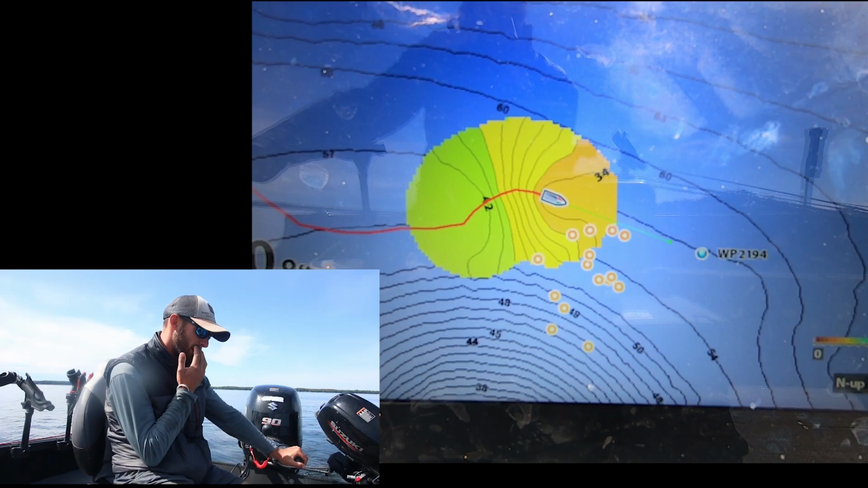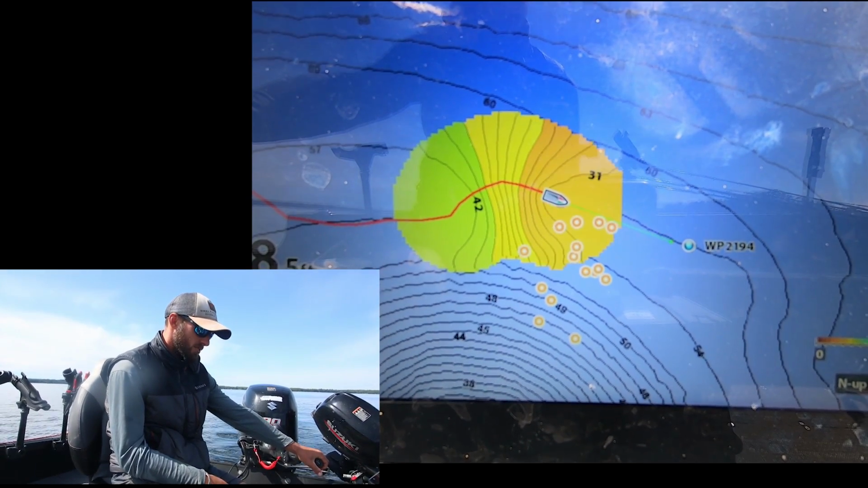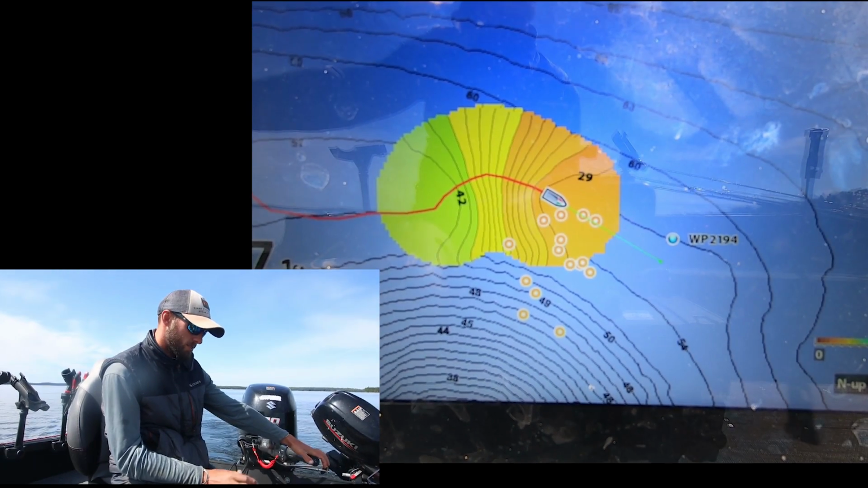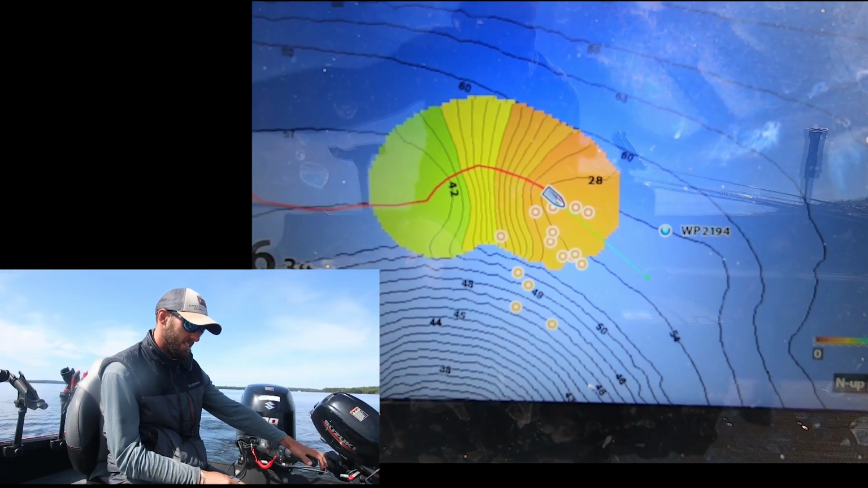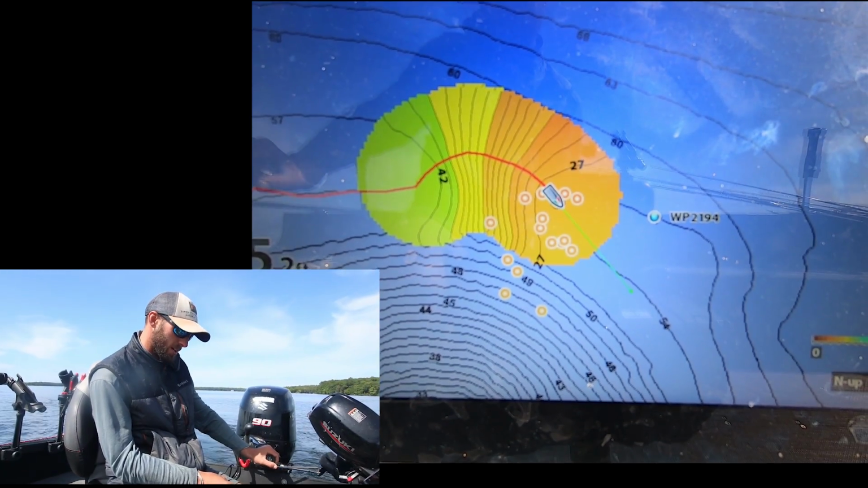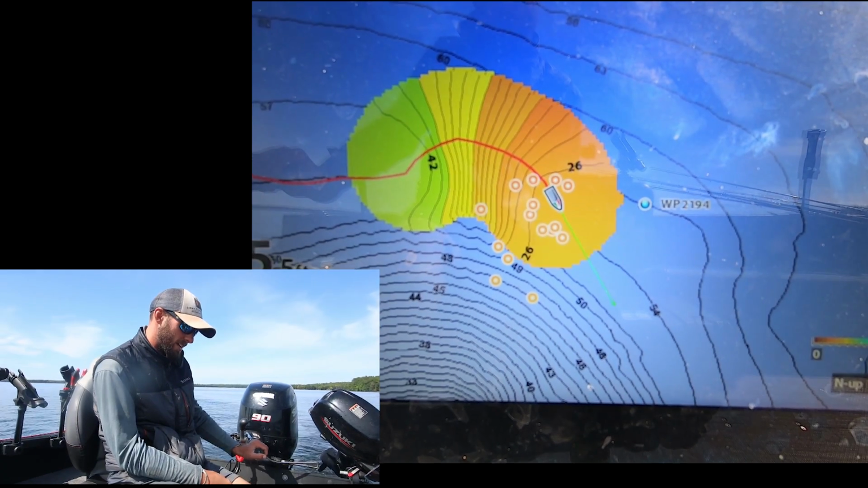We're coming up here, right on the top of it. And like I said, I'll use this a ton, all open water, especially for humps like this that are totally unmapped, or especially in ice season when it just gets a lot harder to move around. It's an extremely useful feature. So you can see we're coming up here, it's 27, 25, and it'll just keep creating this map as we drive around.